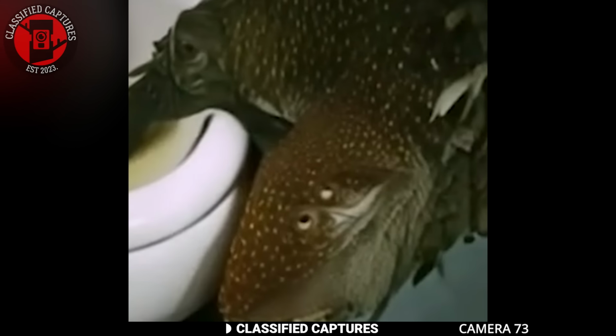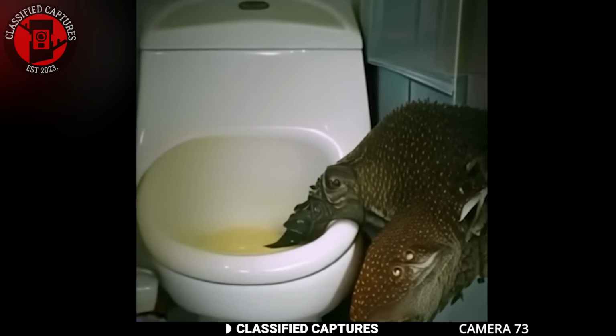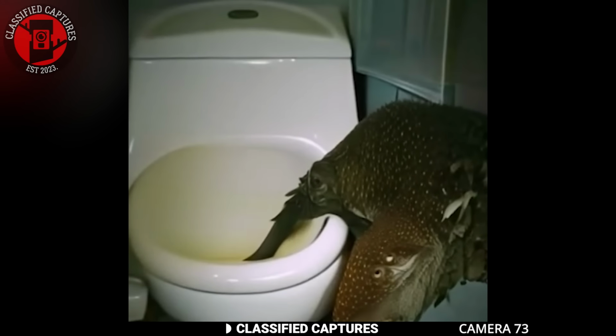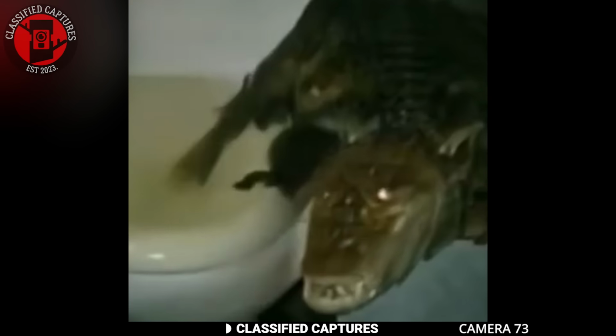But if we set aside the CGI theory, there are a few ways an alligator might end up in a bathroom. One possibility is that it entered the house through an open door or window and made its way to the washroom. Another more adventurous idea is that it might have been someone's unusual pet that got loose.